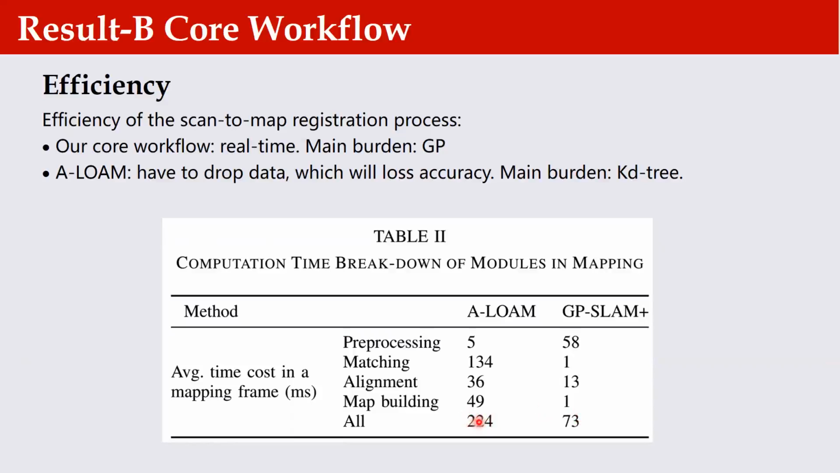When we break down the time consumption as listed in Table 2, it can be seen that the GP map reconstruction is the main burden of GP-SLAM Plus. However, the complexity of this process is independent of the scale of the map. By contrast, A-LOAM spends a lot of time building and searching in the KD-tree, which is quite expensive when the map is large. We also finish matching in linear time.